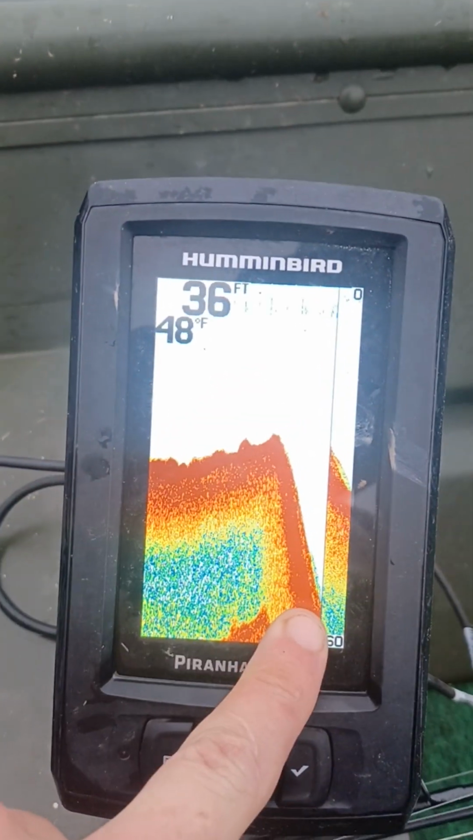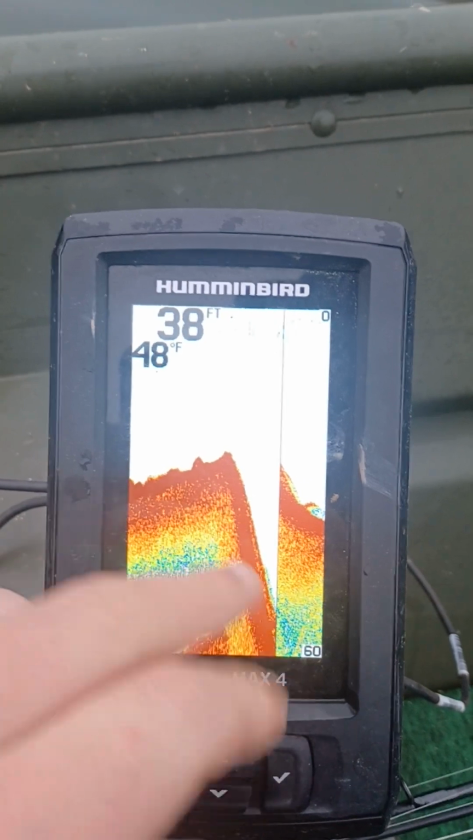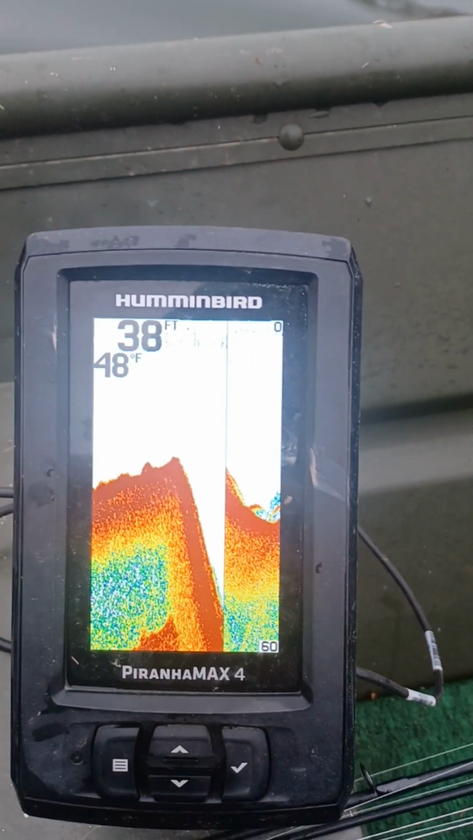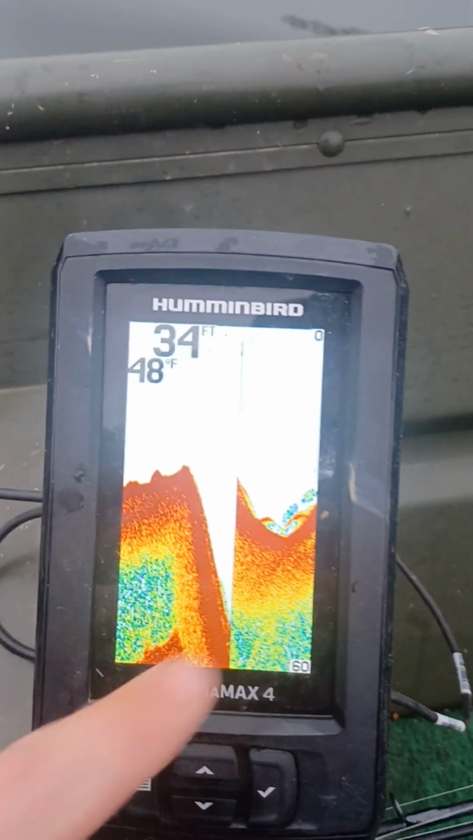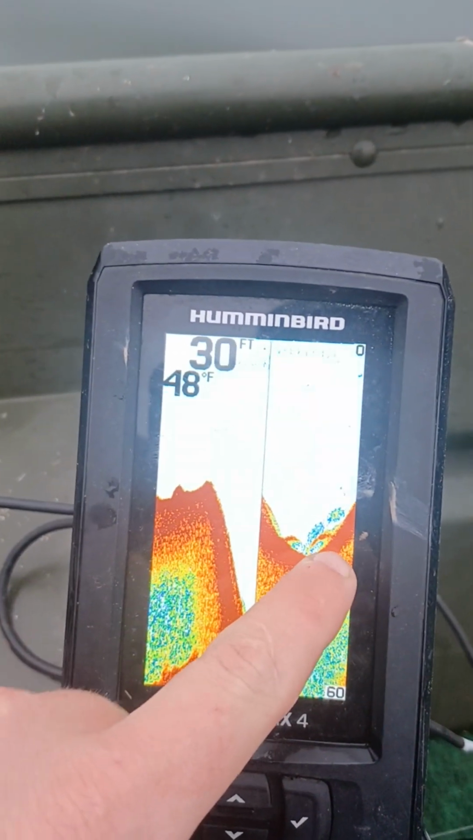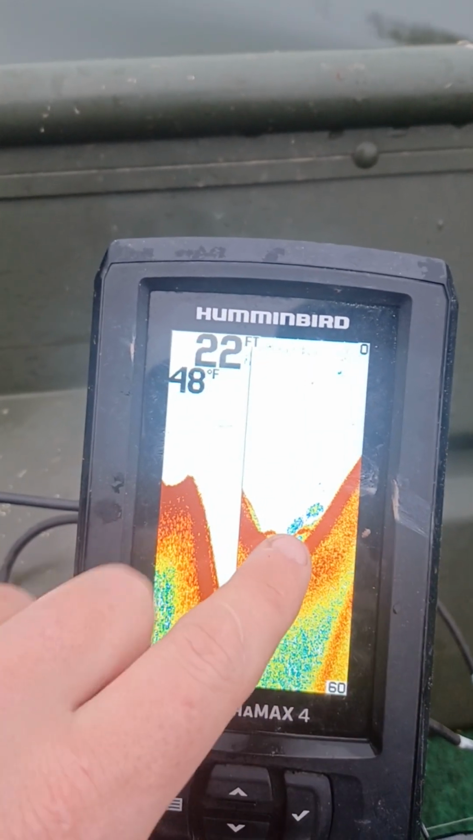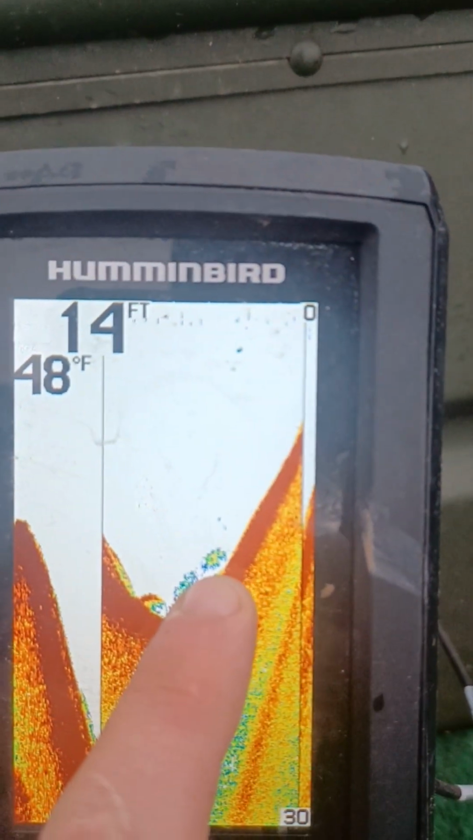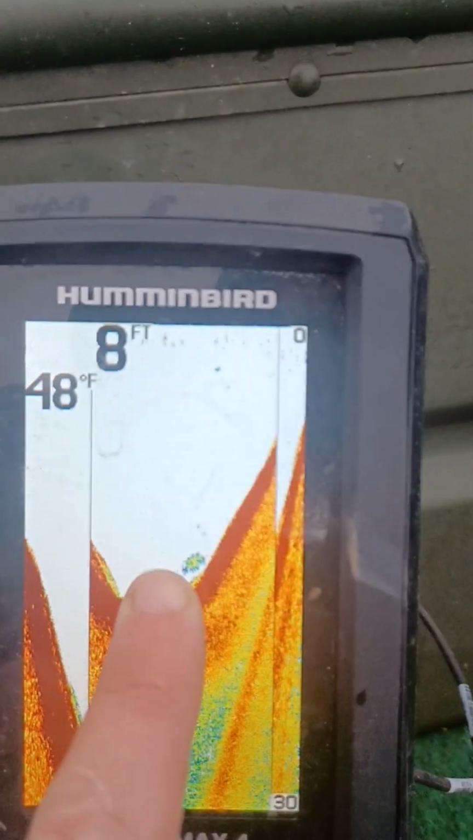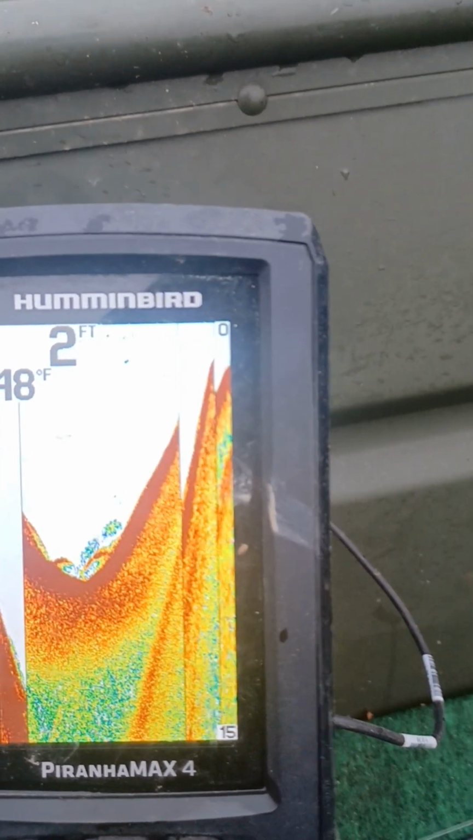So now here we got a big steep drop off, and that's why the screen is going to cut, because it's trying to see what's down there, and we're right next to the bank too. Now that here looks like some structure of some kind, maybe some brush, and then right here, that's looking like some shad, some type of schooling bait fish.